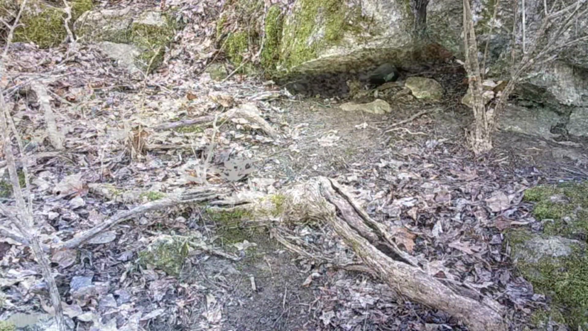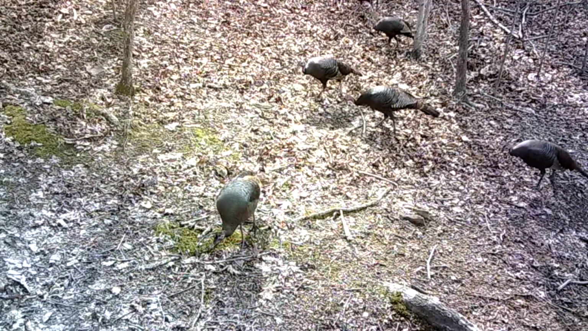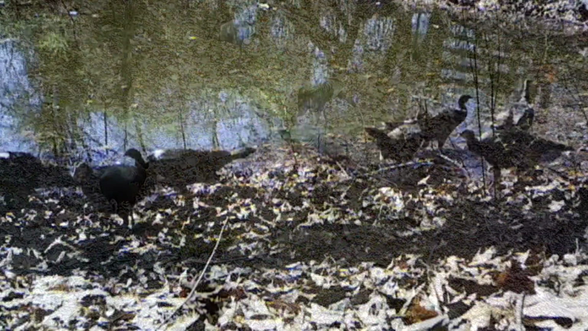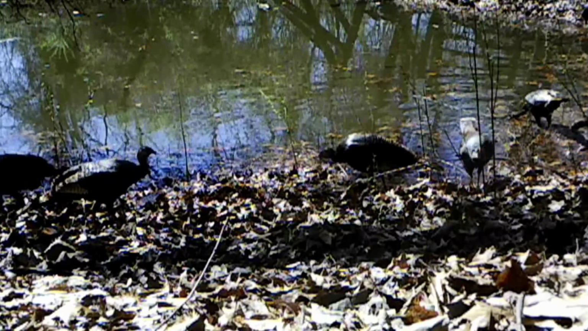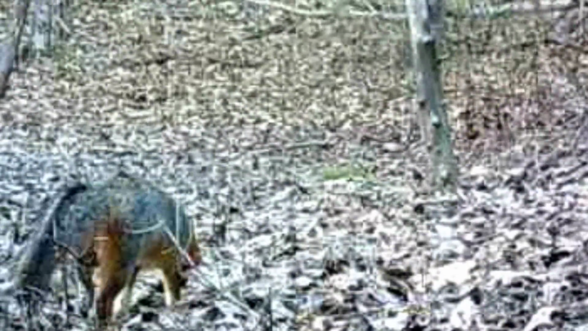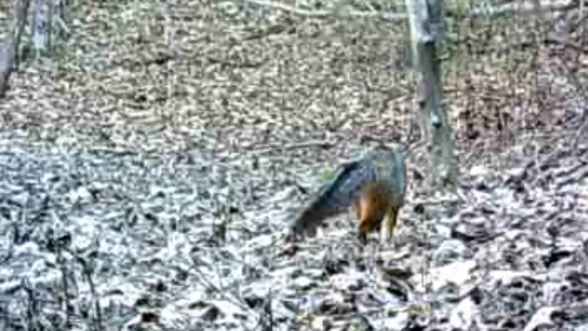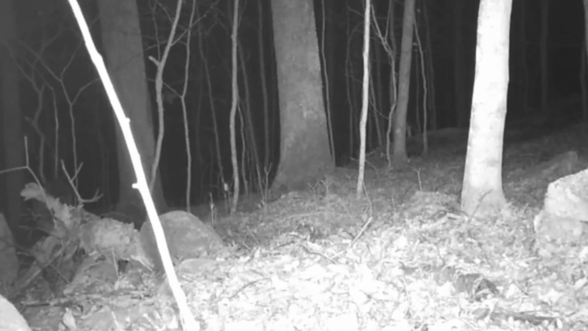The old turkeys, they've slowed down a little bit in this cold weather, but they're still around in these flocks, moving across this ridge, scratching and picking. Down at the pond, on a warm day, they really love it. But they've slowed down a little bit in this cold weather. And here during the day down at the pond, old fox. Pretty thing, ain't he?